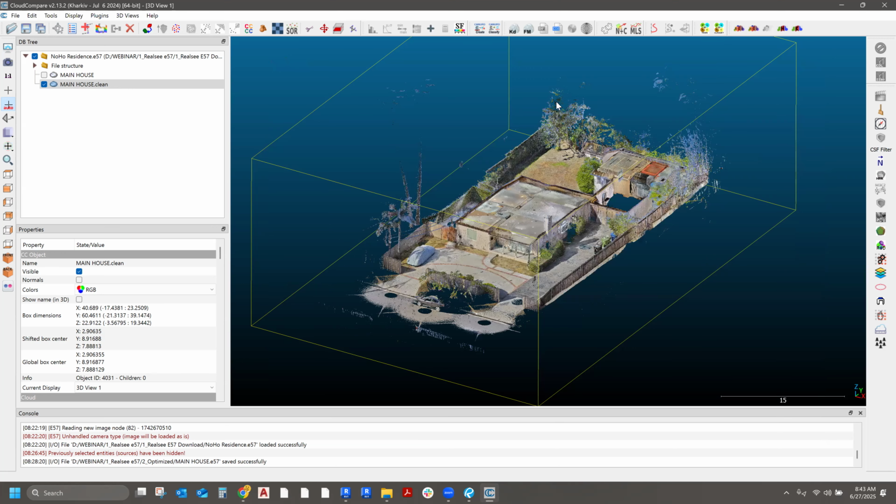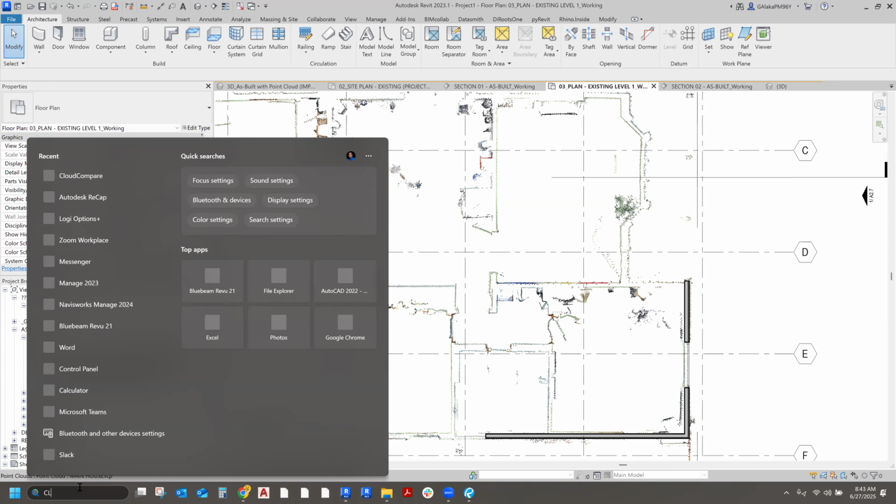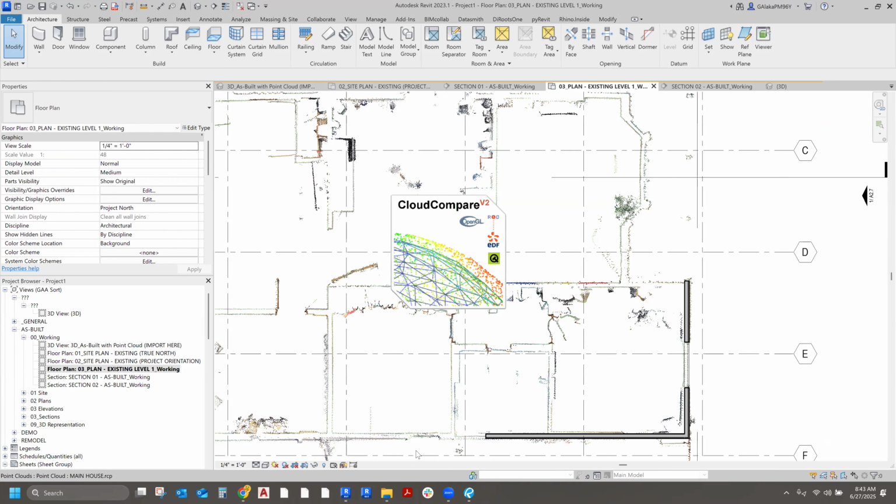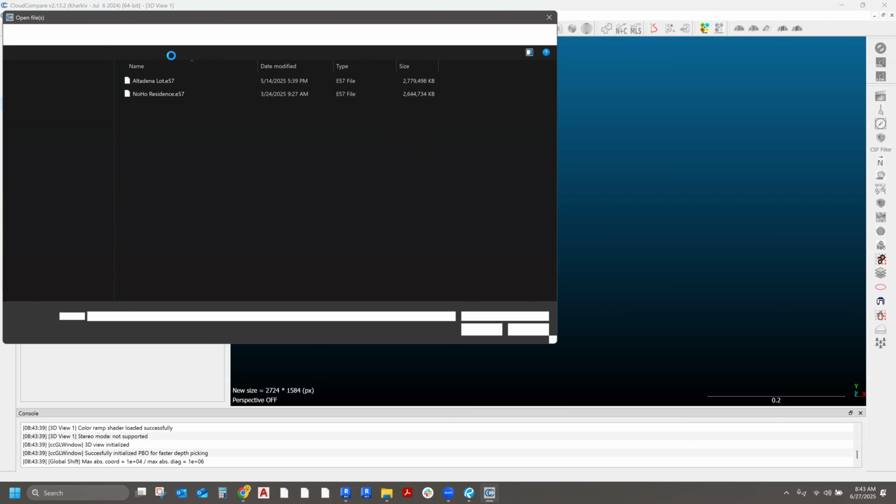Okay, so let's move on to the other one. I guess I'll just close this and make a new one. Okay, so now I'm going to bring in the other file. I'm going to open up the one that's already been optimized, so I don't have to repeat that whole process all over again.